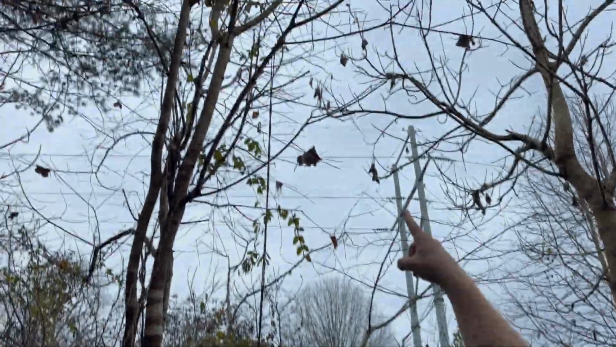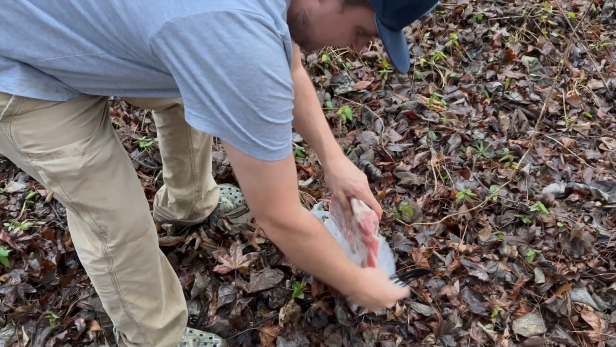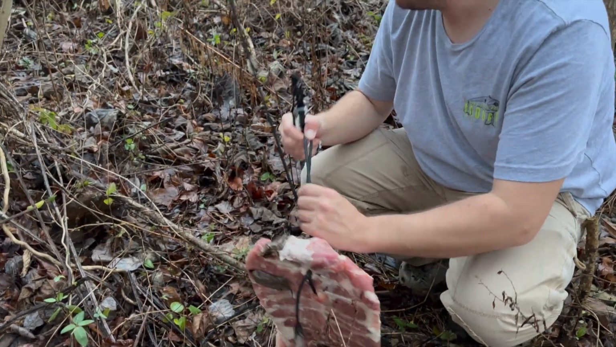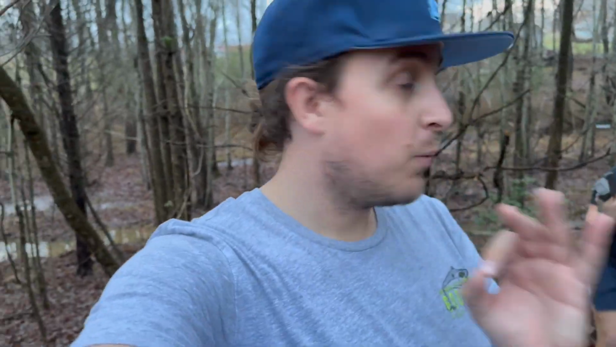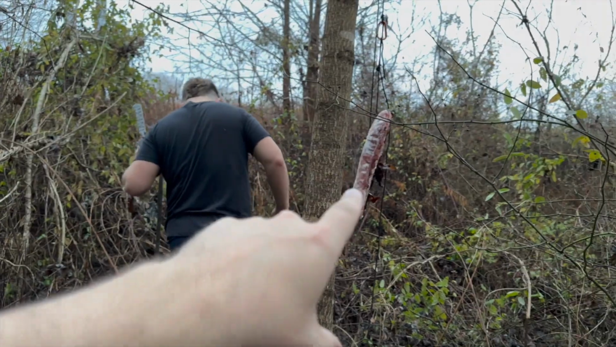All right, we got this hung up pretty good. I think that's a pretty good spot. We're going to have to probably replace the trail camera over here somewhere. But now we got to dig into these ribs. There we go. We got it. Dadgummit, John. Trail camera is working because I'm getting notifications from it. We're gonna rig it up right here so we have a perfect view of this rack of ribs.